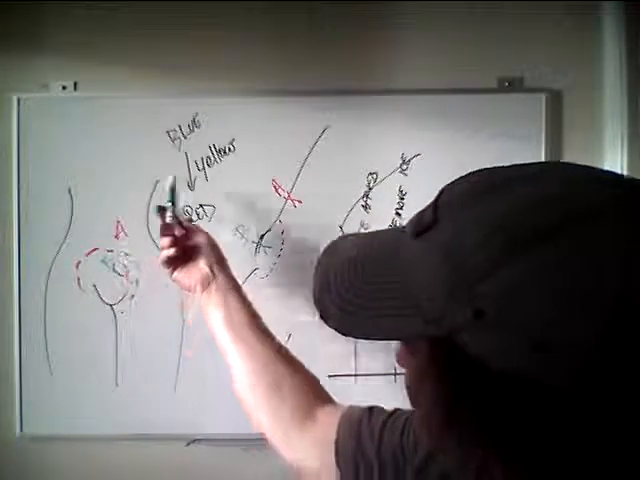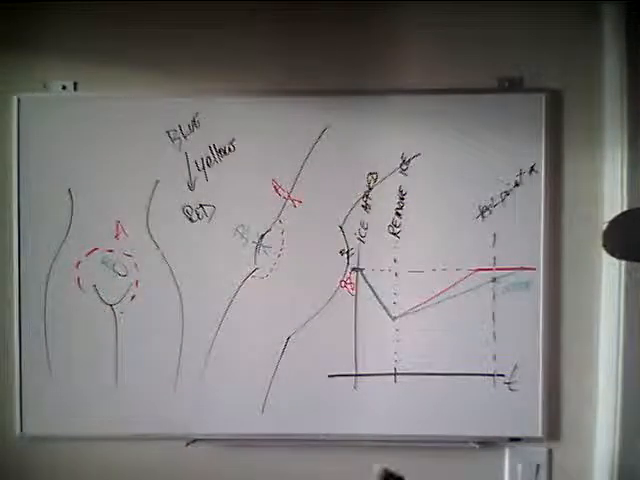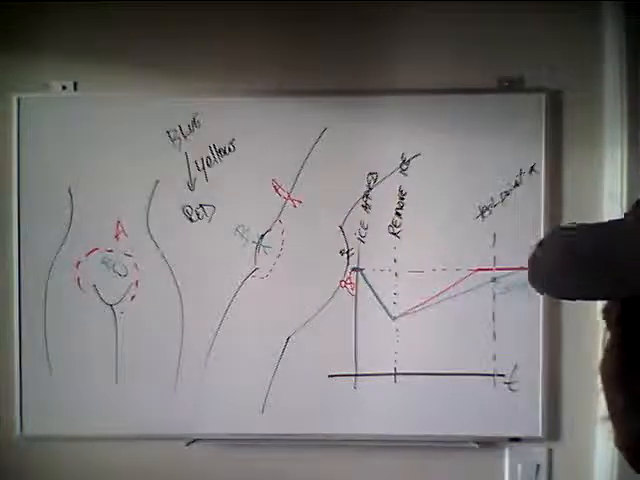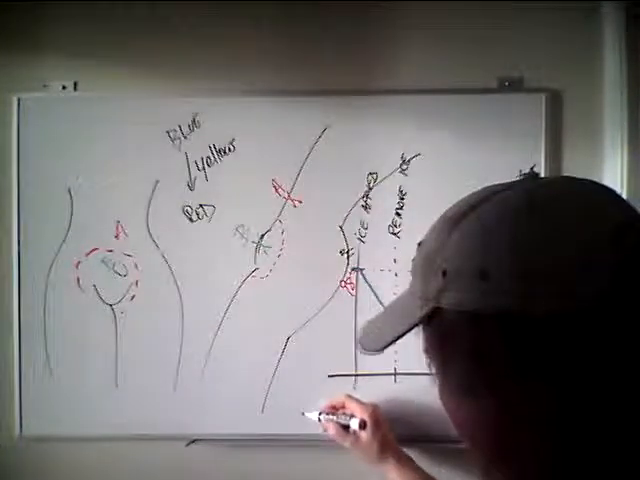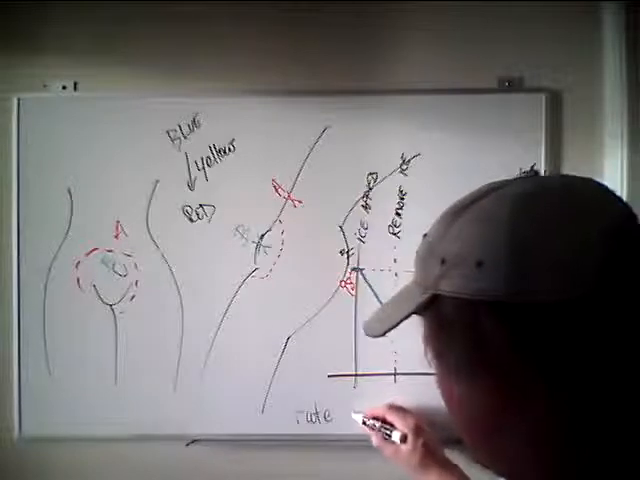And in this case, it's yellow. And this is proof that the rate of heating, I don't know what the technical term for that is, but it's the rate of temperature change, I guess you could call it. I'm going to call it heating.